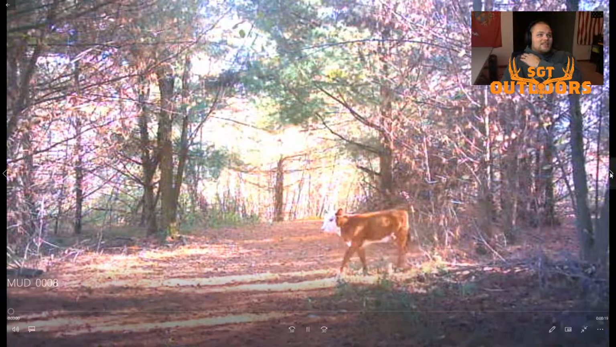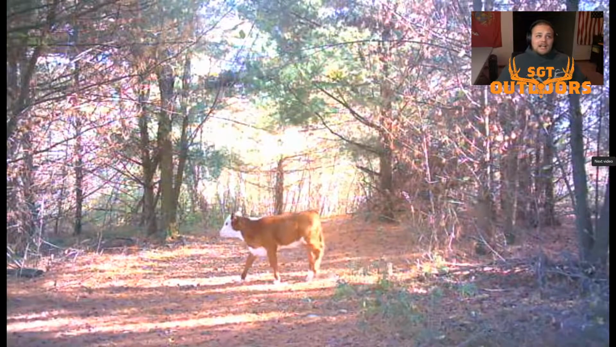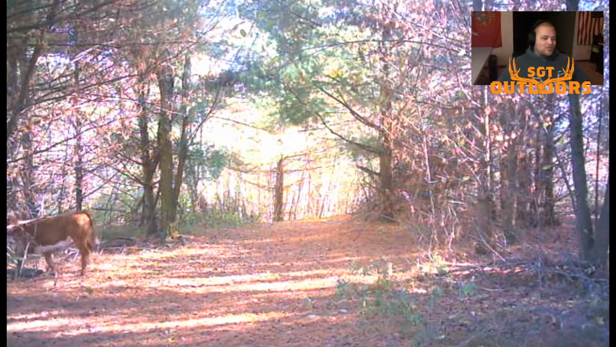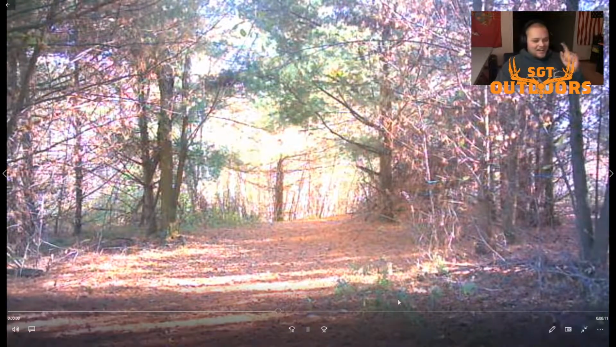This weekend they were around me till like 10 o'clock. So they're moving later and later. Soon those all-day sits will be right around the corner. But this calf, I have him on trail.